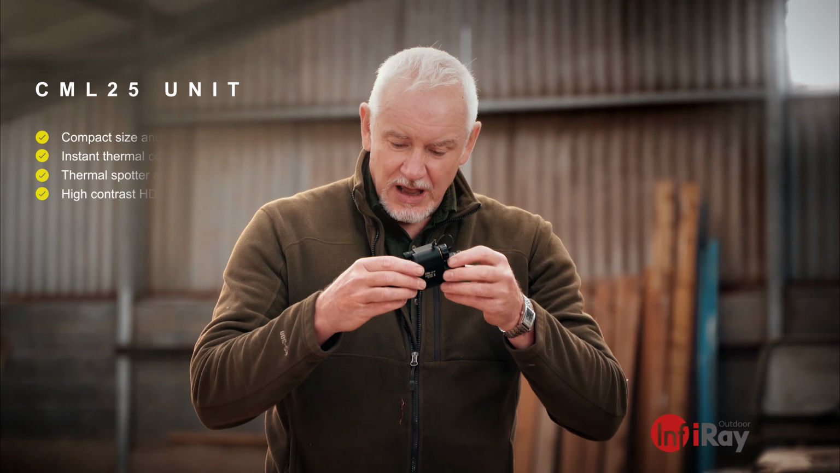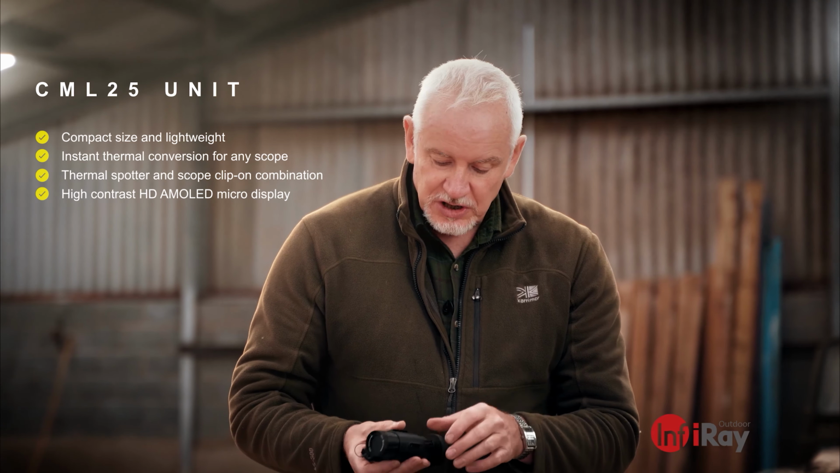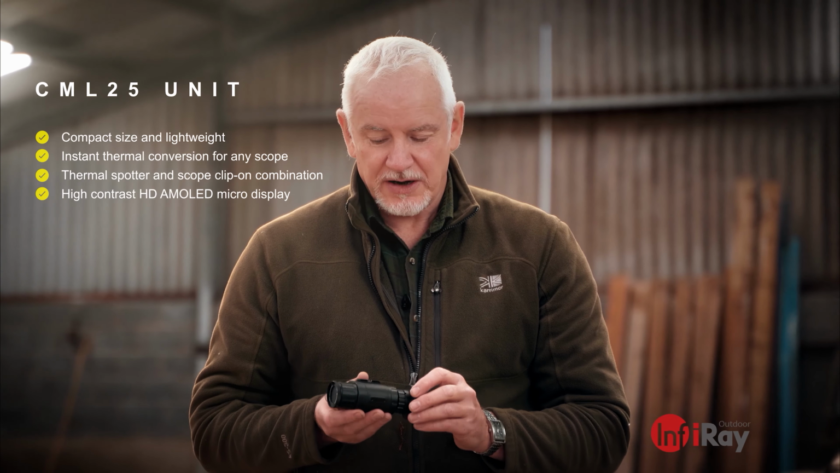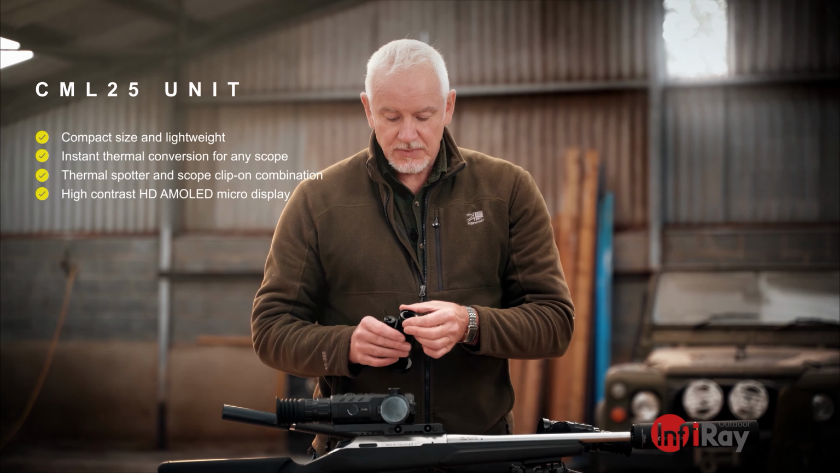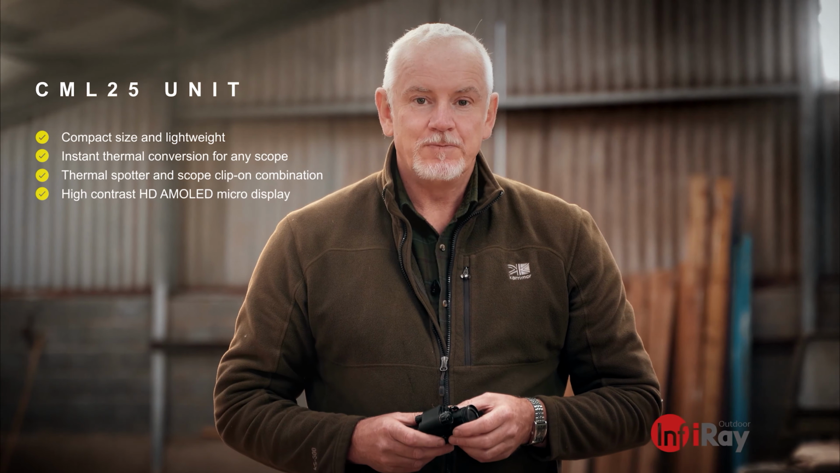CML25. This one is scope mounted, a bit like the larger one, the clip we saw earlier. Goes on a day scope. You will need a scope that will do at least 2 mag minimum. You can't have too much magnification, but anything that's 1.5, 2 mag, perfect. Again, nice little iris, instant bolt-on thermal. Nice pieces of kit.